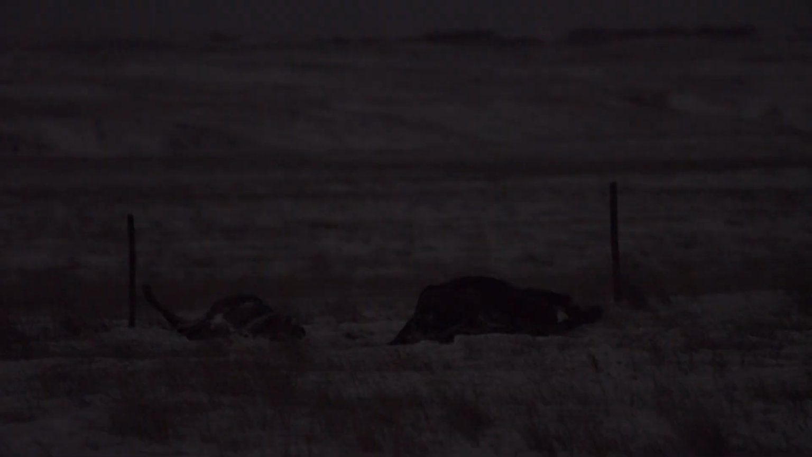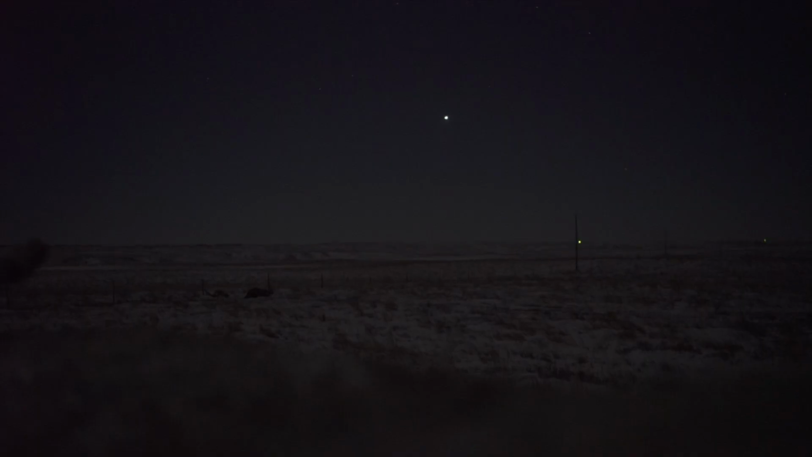I look at this from a different perspective. A lot of times we'll hunt over carrion piles, over bait piles. Being a livestock rancher, a lot of you guys know that you have a chronic, you'll lose a cow, it's just gonna happen. All we're asking you to do here is put rights back in the landowner's hands so that we can protect the animals that we raise for your food.